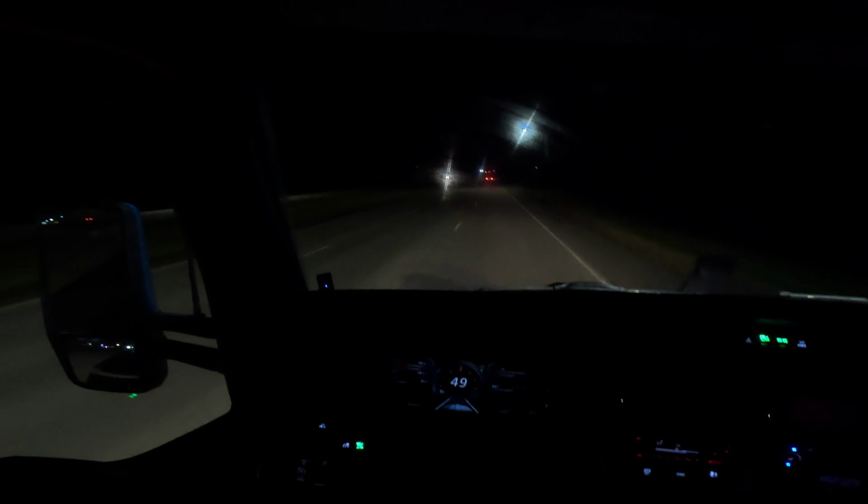So the next place that I'm picking up is General Mills. My appointment's at 10 a.m. It's currently 2:25 in the morning. It is a drop and hook. So hopefully the trailer's already ready and maybe I can just take it and leave.